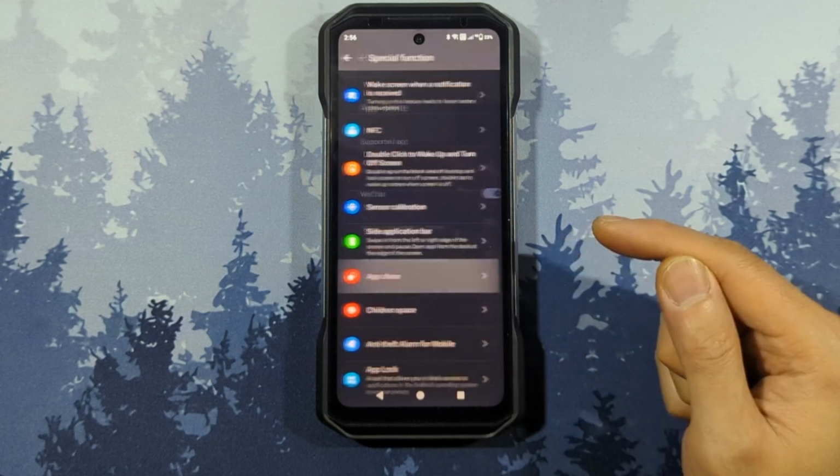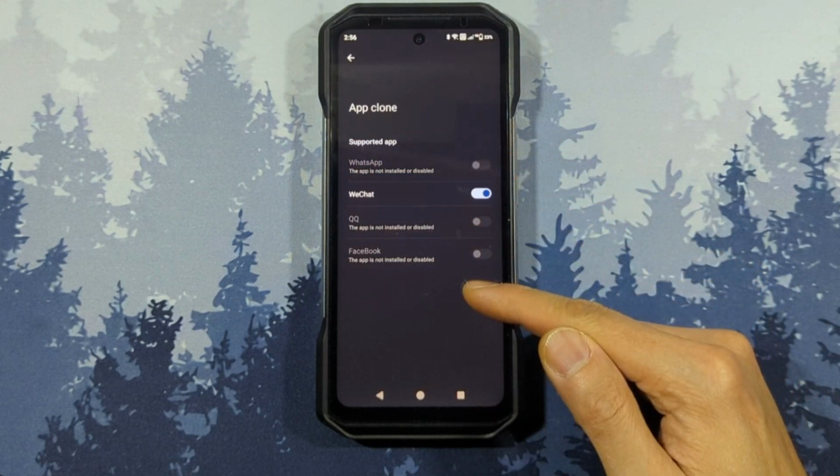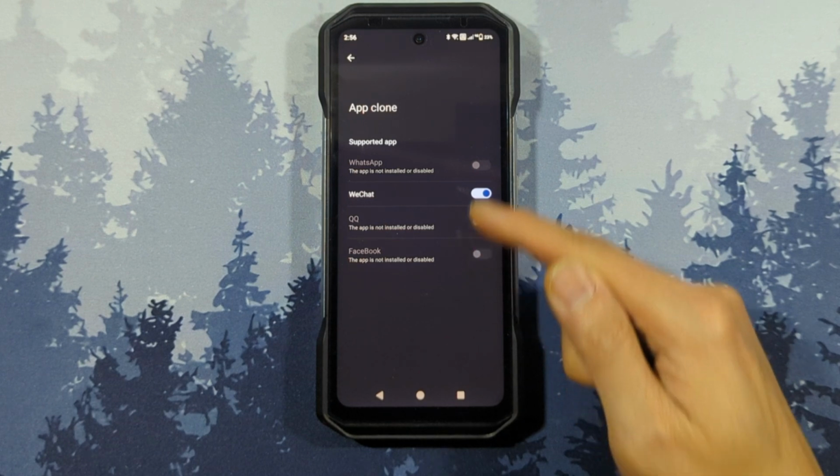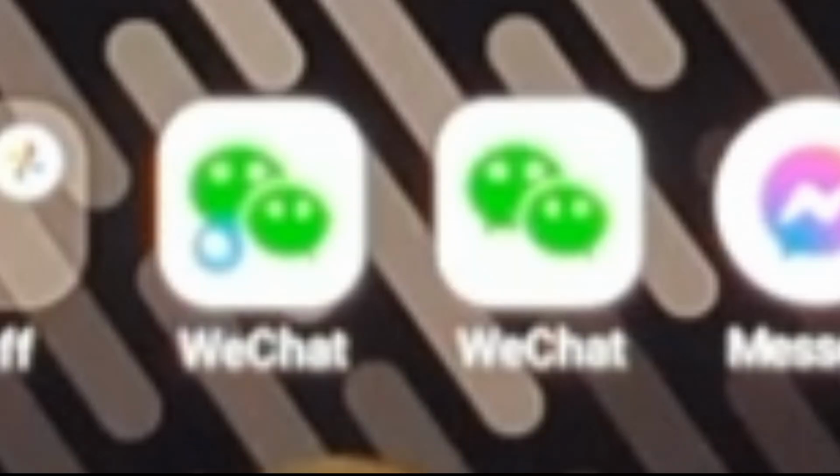App cloning lets you create another copy of an app, but only supported apps can be cloned. There's only four apps it lists: WhatsApp, WeChat, QQ, and Facebook. The cloned app has a slightly different icon, as you see the cloned WeChat here.